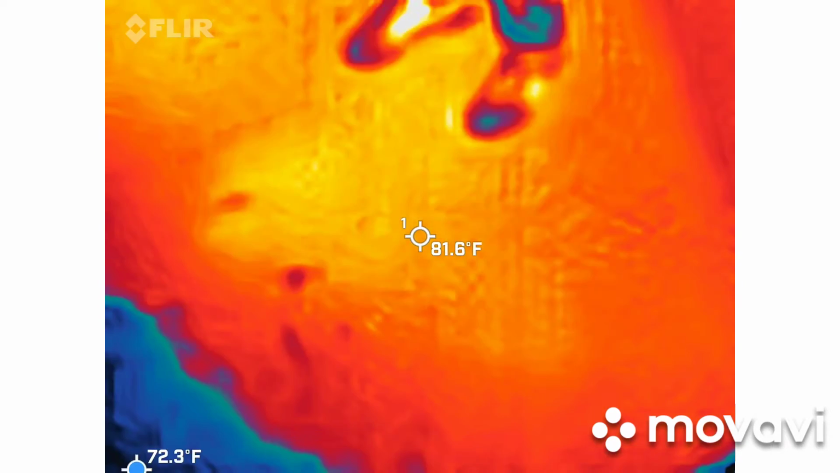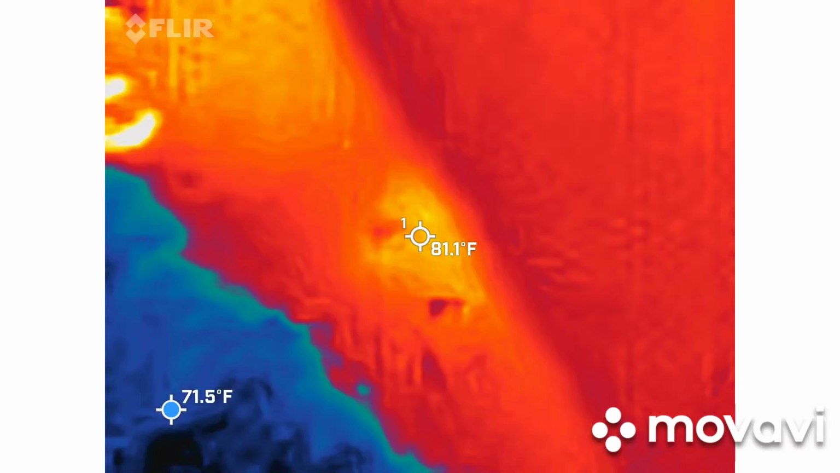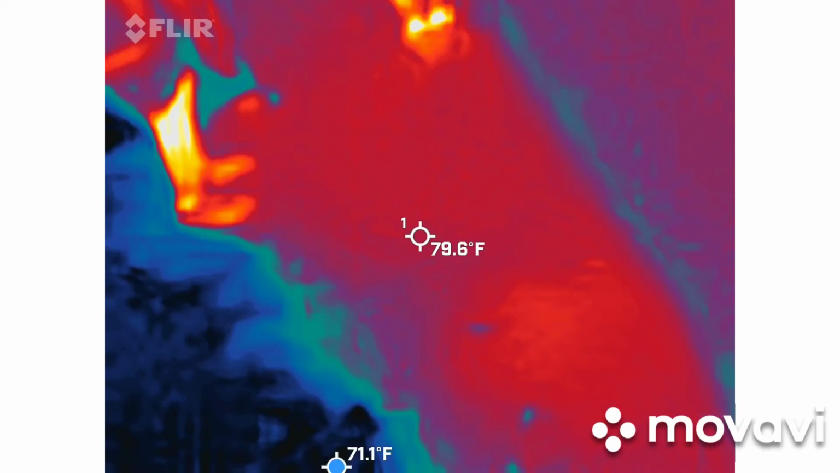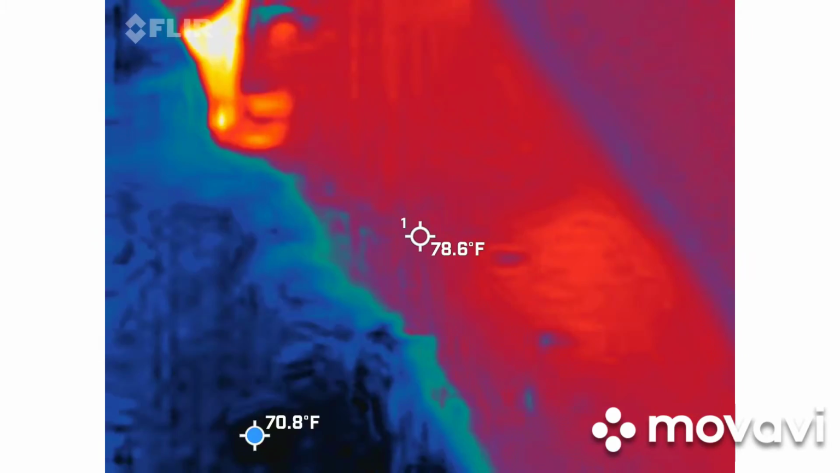Not to mention all the data. An extra souvenir. So let's talk about why we're here, because Noelle's anxious to get going. I can see it. She's like, I'm ready. I got this.